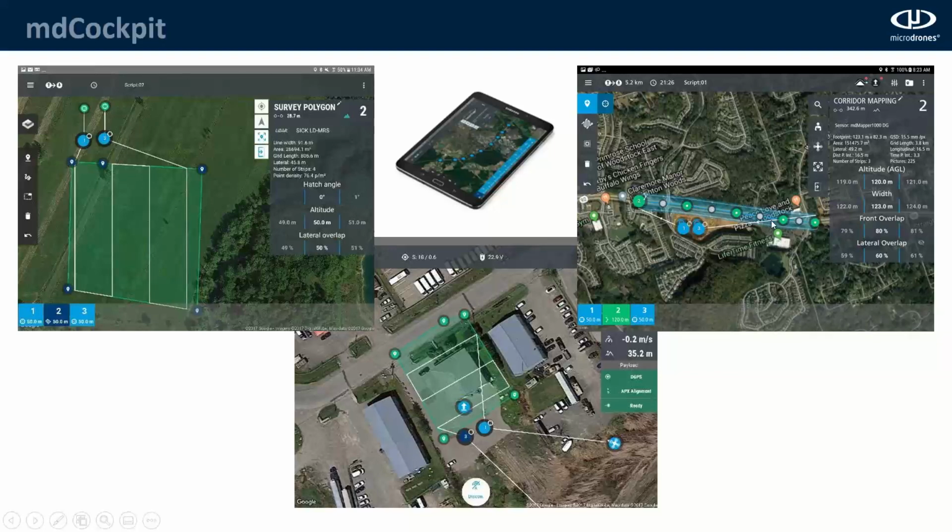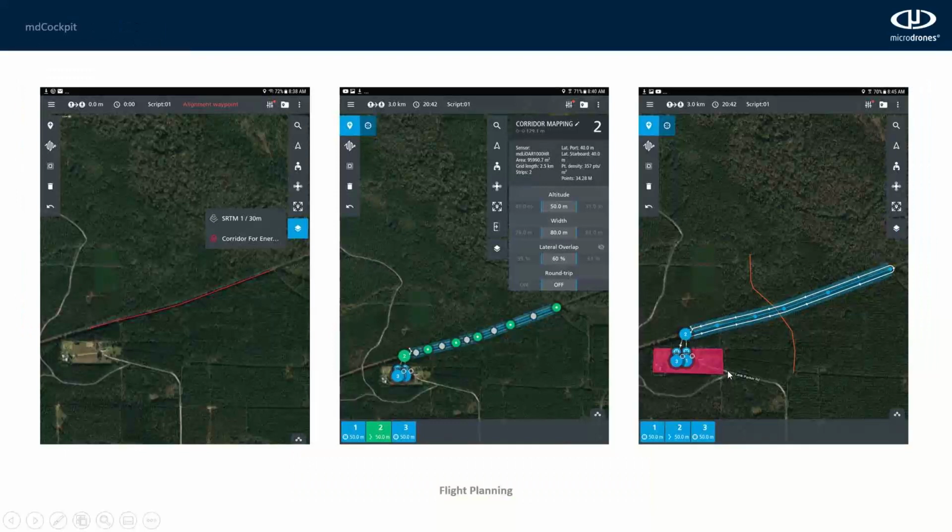But if you need to be more precise in your planning of your mission, you can import those KMLs to use as references like you see here. So you can have that KML of the center line of the corridor like you see here. You can also use that KML to actually build your mission, tell it how wide your corridor is, how much overlap you want, and it'll build your mission that way.